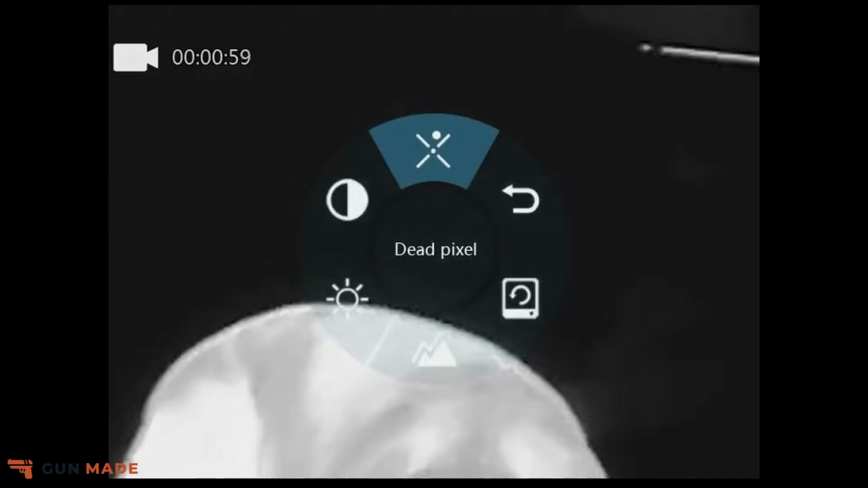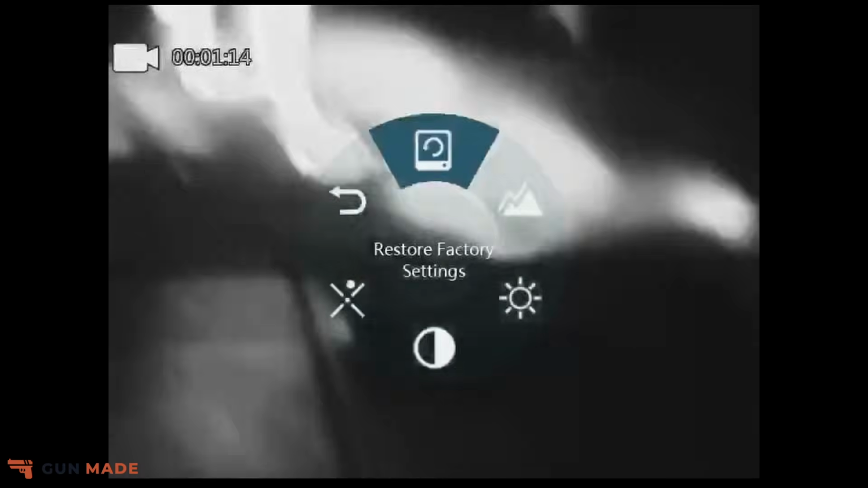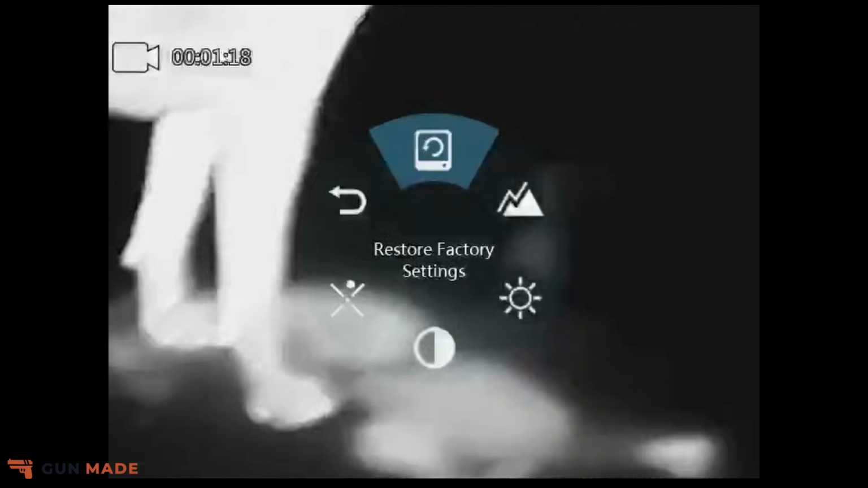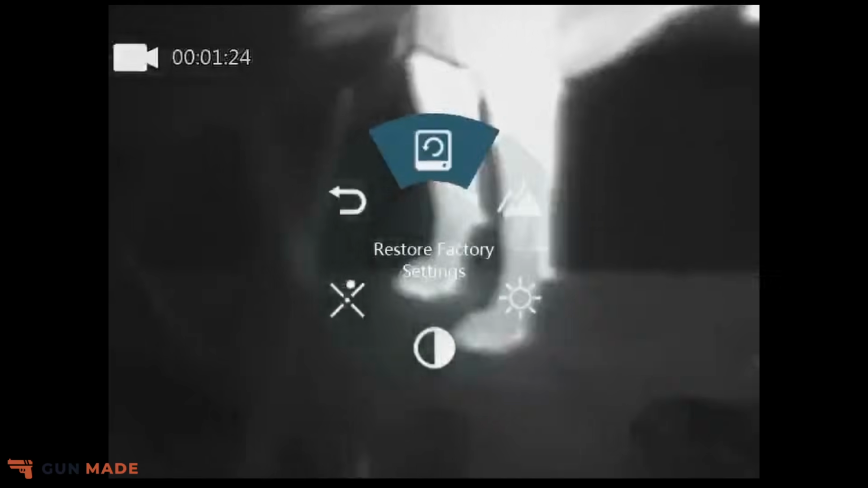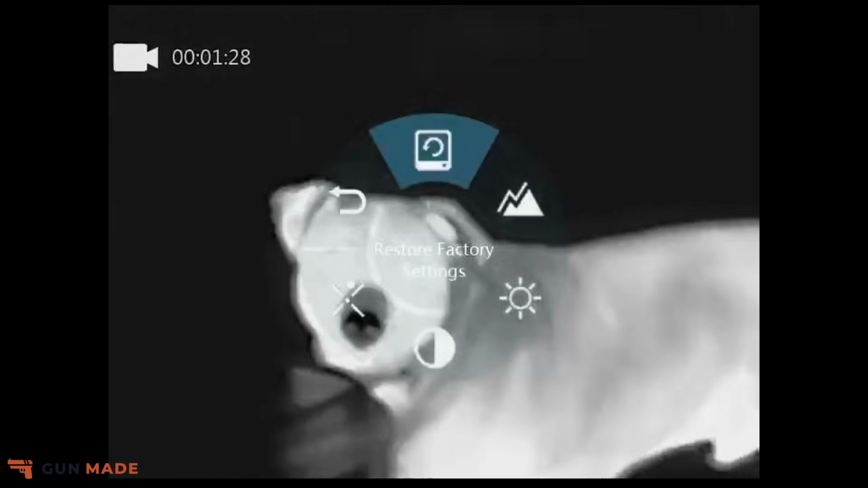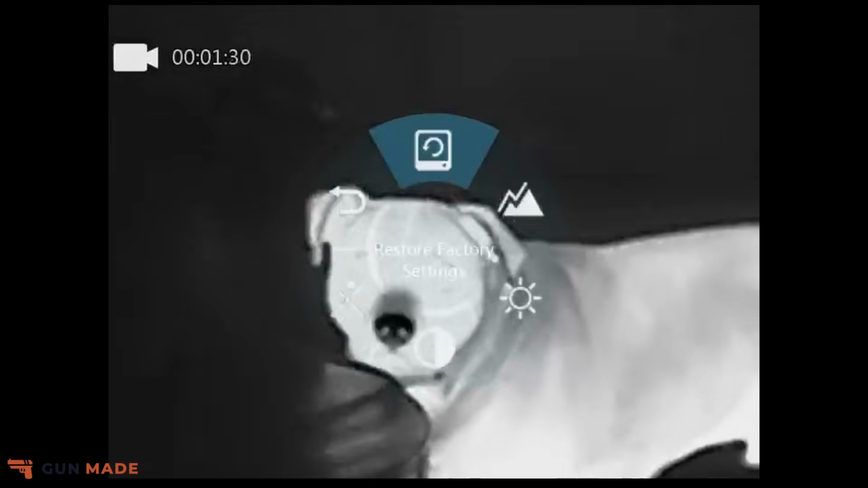But other than that, the only really big benefits that the scope style GRS225RF has over the 335 GRL is this one records audio too. It also has the built-in battery with the removable rechargeable battery. This one only has the removable rechargeable battery.